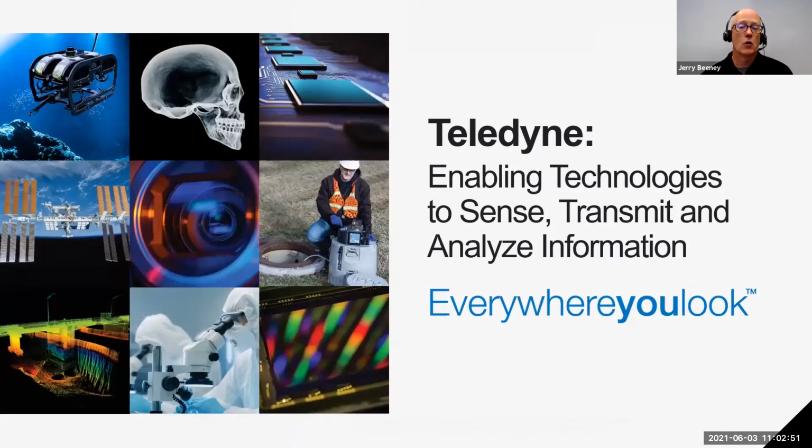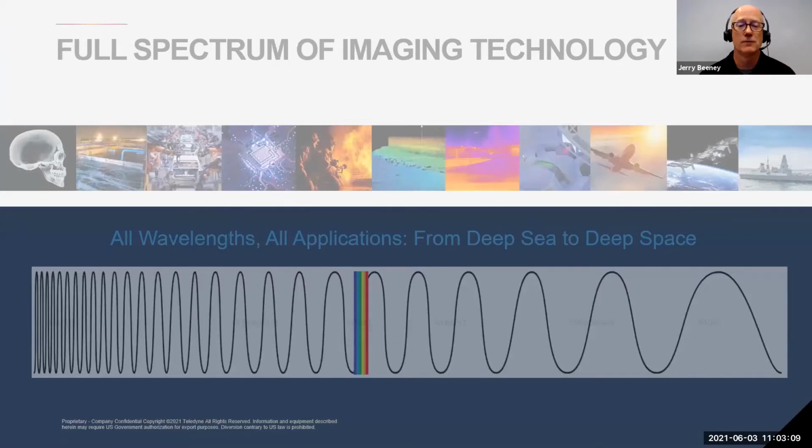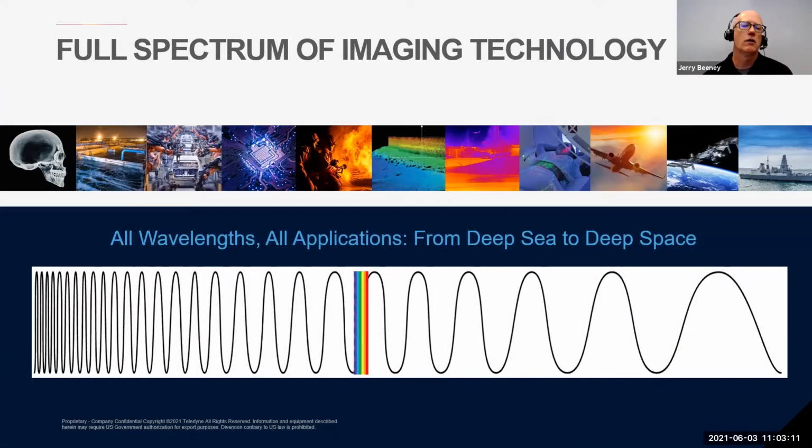For anyone who doesn't know Teledyne, Teledyne's a global company that provides a variety of products and support services to help sense, transmit, and analyze information. You may not realize it, but Teledyne enables many of the products and services you use today on a daily basis. And by adding FLIR's strong portfolio of infrared sensor technologies, Teledyne Technologies is uniquely positioned to provide a full spectrum of imaging technologies and products spanning from X-ray through the infrared and all the way out to the radio waves.